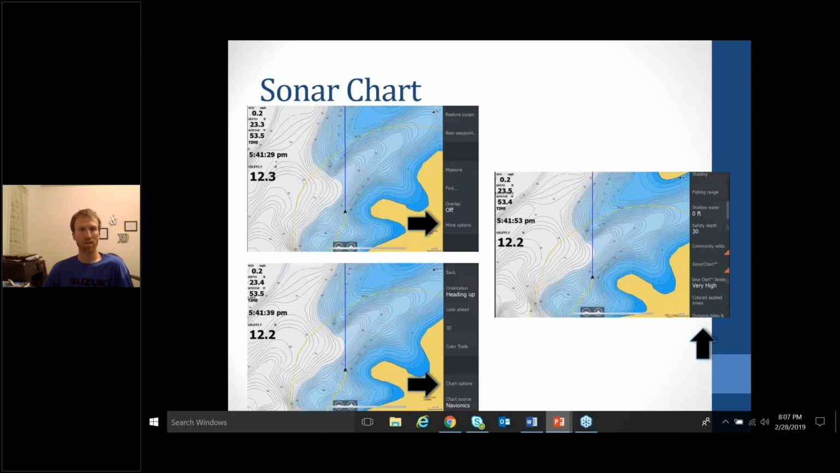So basically, to find Sonar Chart, I lost the PowerPoint. There it is. So to find your Sonar Chart, you're on your chart there.